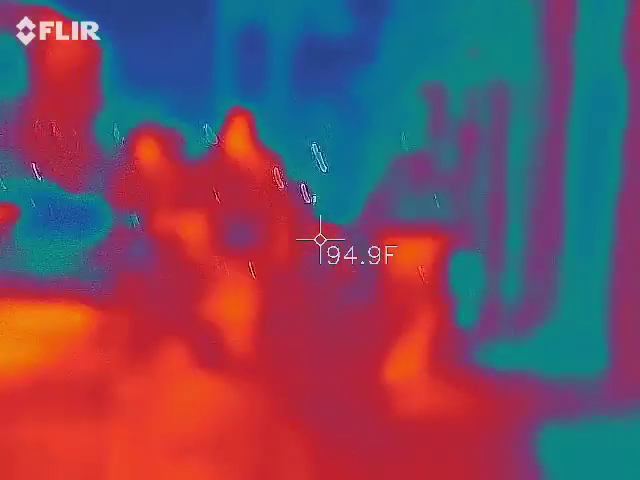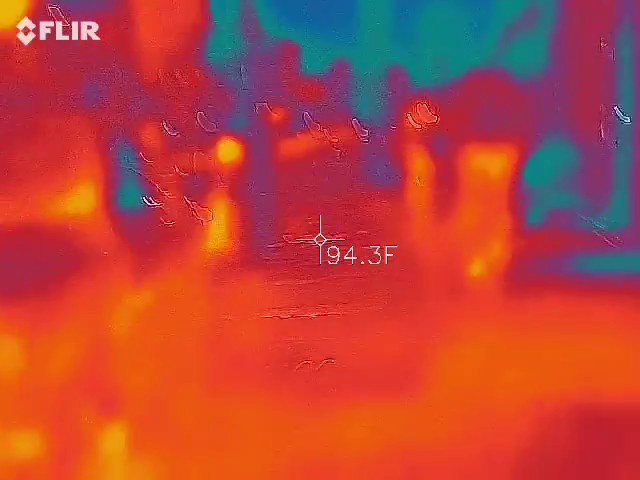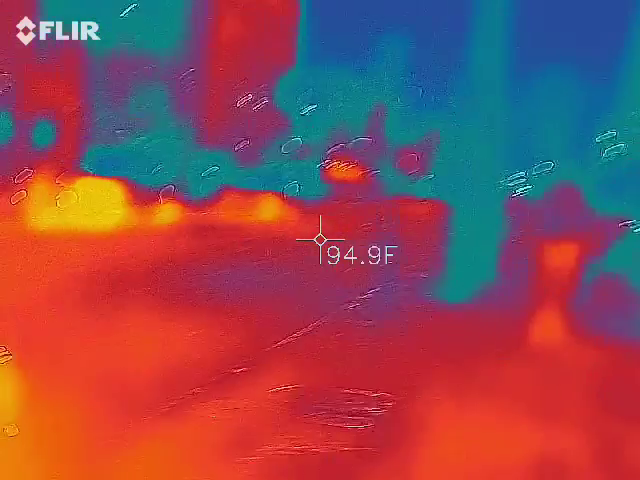When we get to the alley, we're gonna let Dee catch up to us. That way she can take pictures of the alley with nobody in it. I do get some weird light anomalies there all the time. So I always like to make sure I get at least one way and one the other.